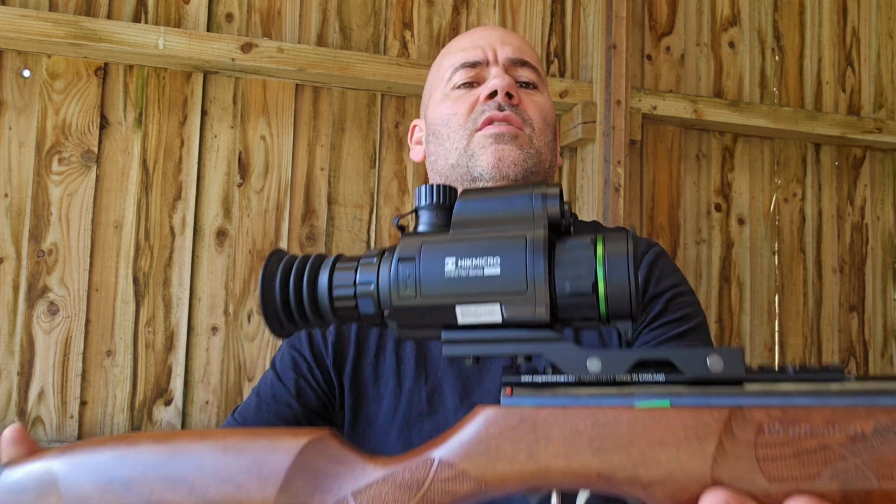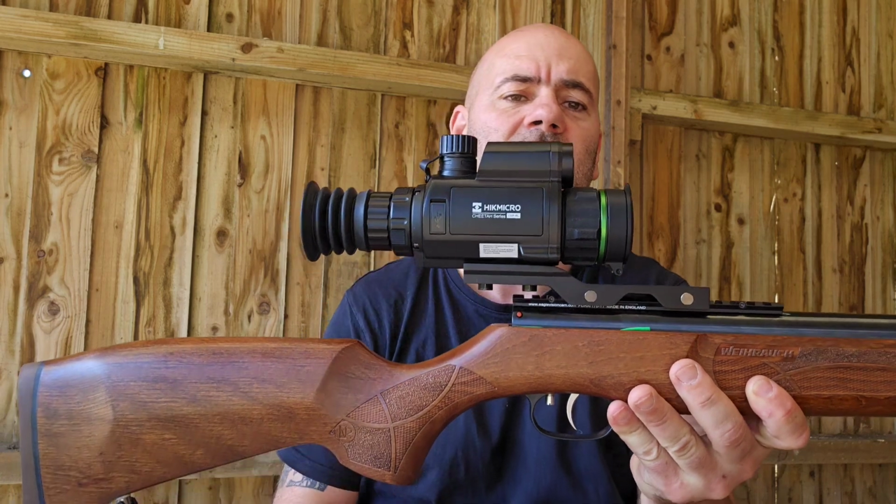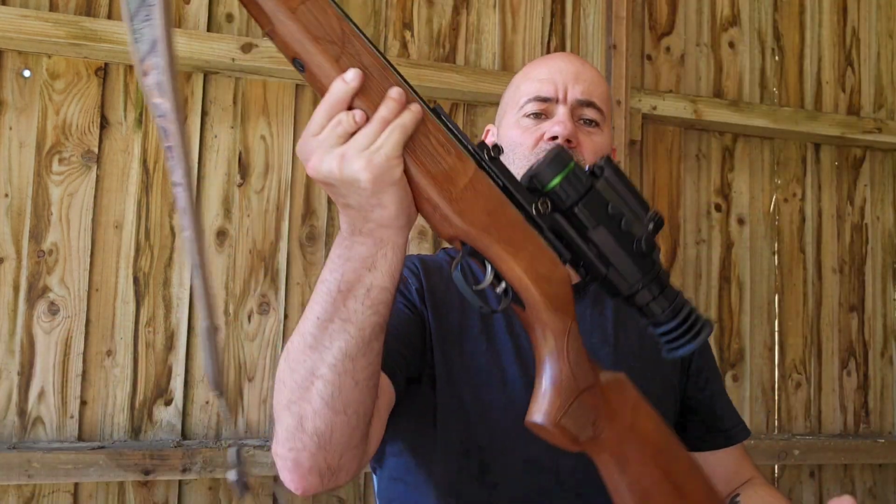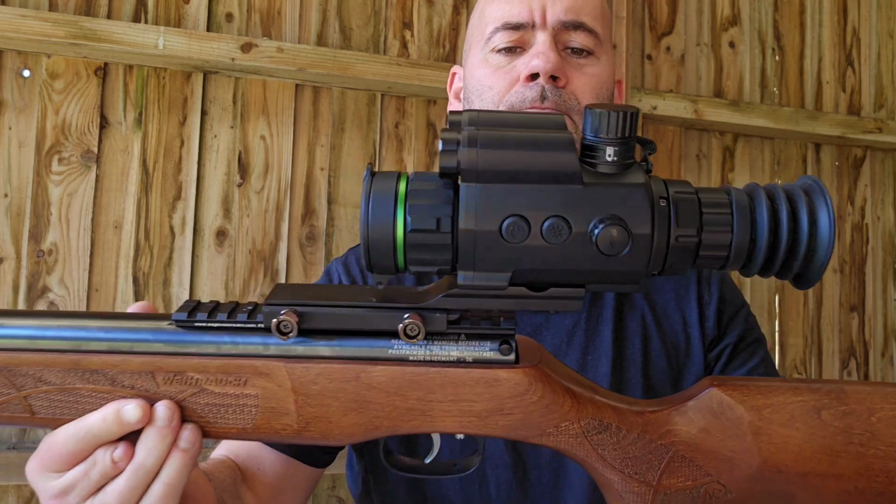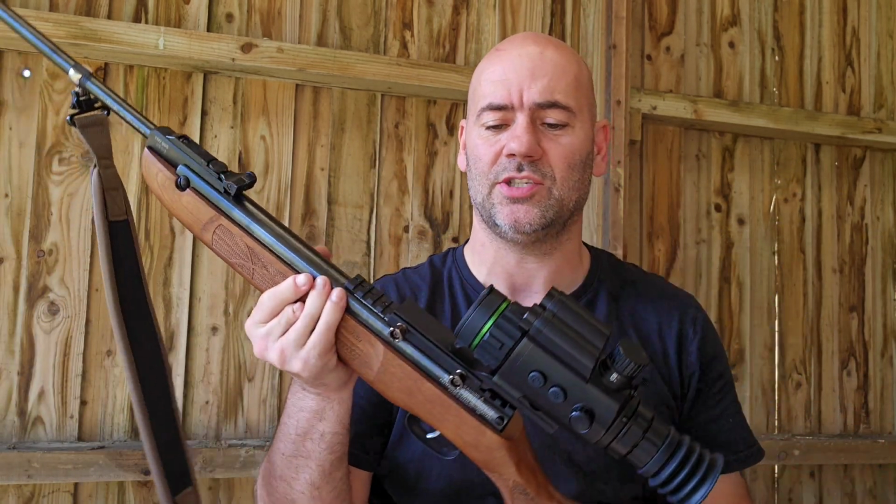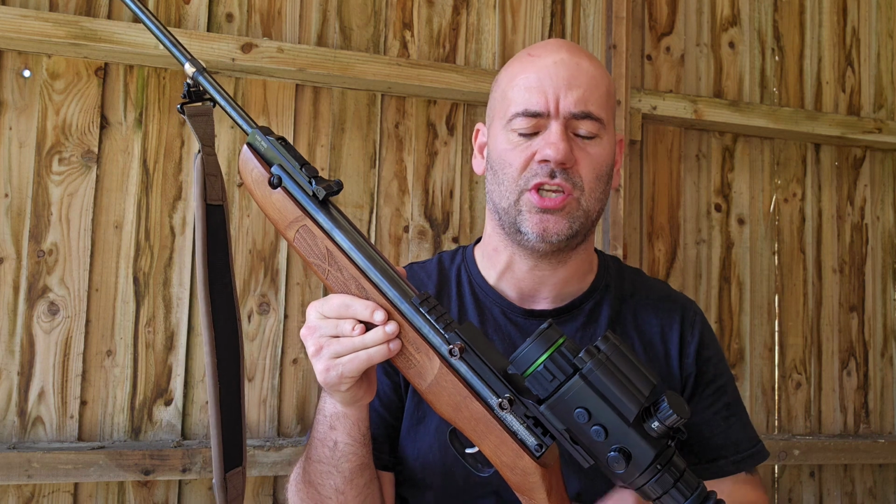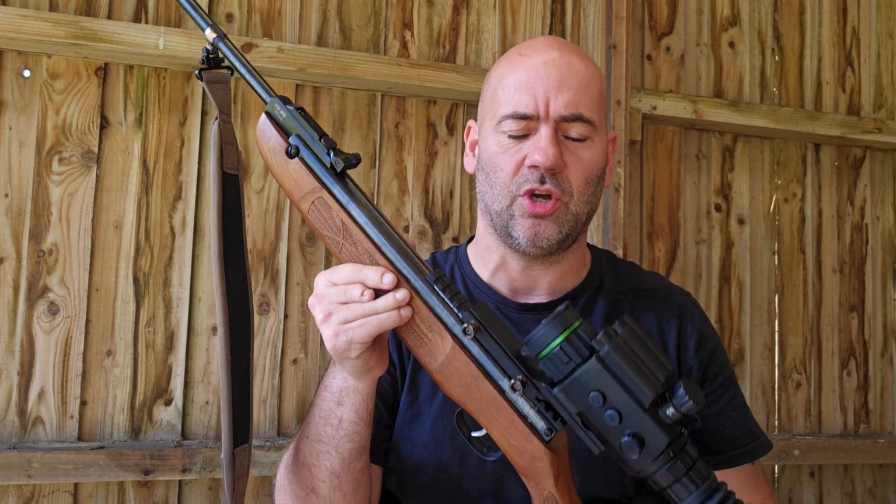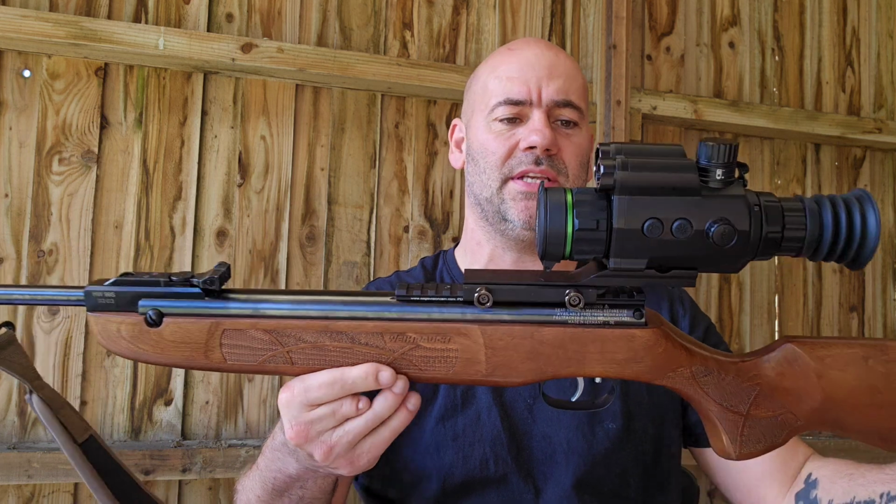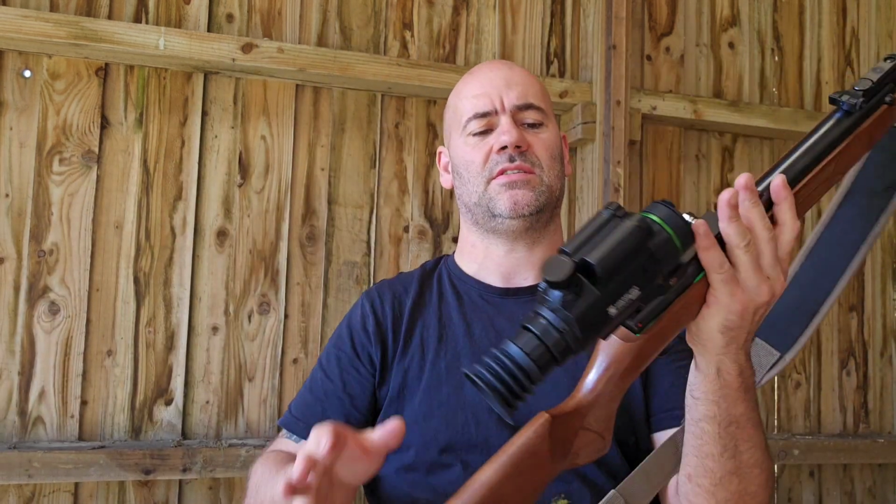And night scope. So you can see it there mounted on my HW99S, and before anybody asks, does a digital scope work on a Springer? Absolutely. Well, this one does, and really rather well, as I'll show you at the end of the video. There's 10 shots. One little flyer, that's me, not the scope, not the gun, but they're practically pellet on pellet at 23 meters. So there it is.